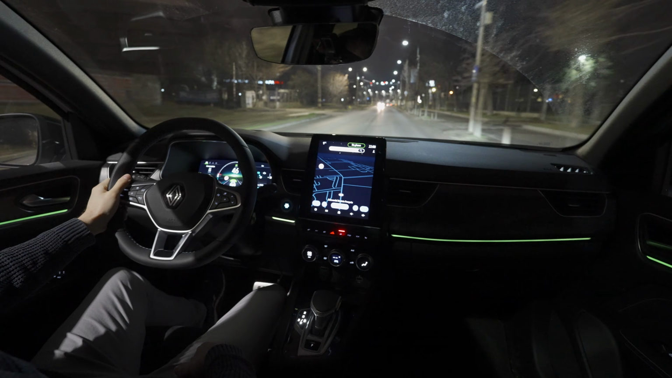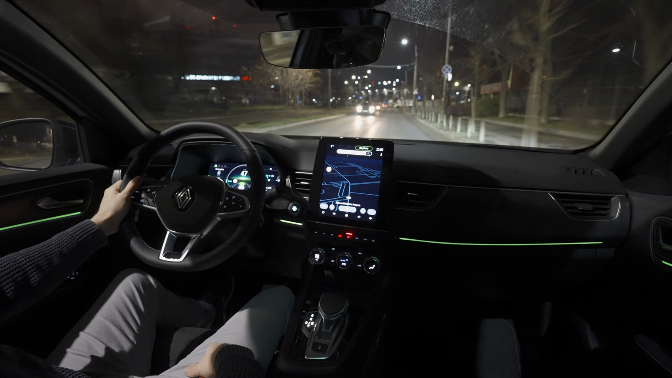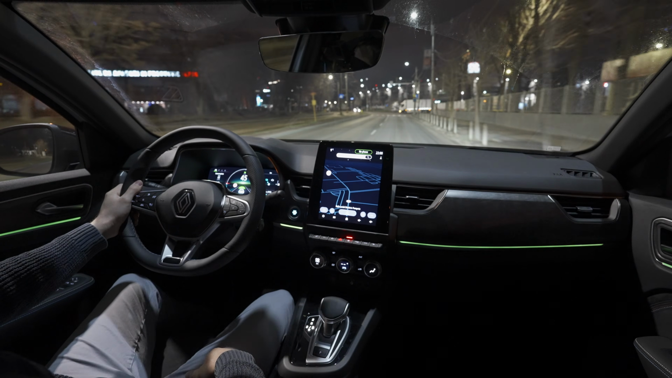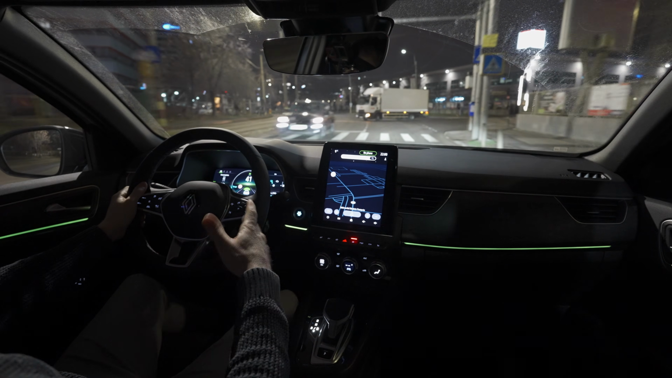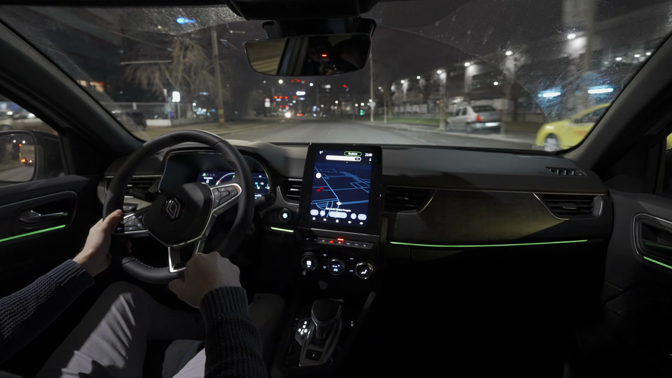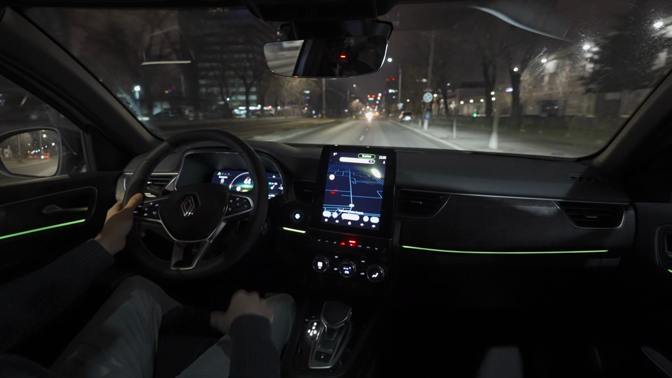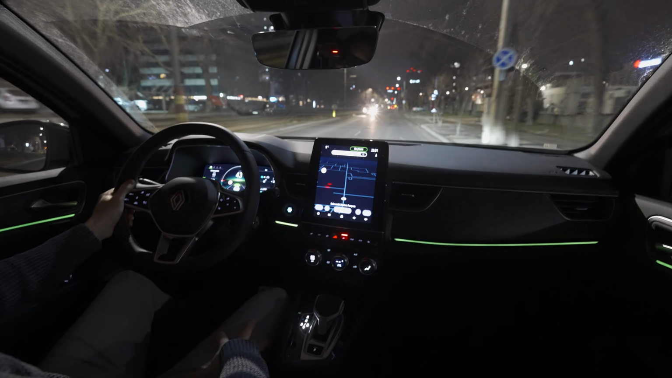And right now we have about half battery, and here in the city up to 50 km/h you will drive 80% of the time in electric mode. The car will switch between electric and turning on the petrol engine, to give you the best performance and the best economy depending on which driving mode you're in.